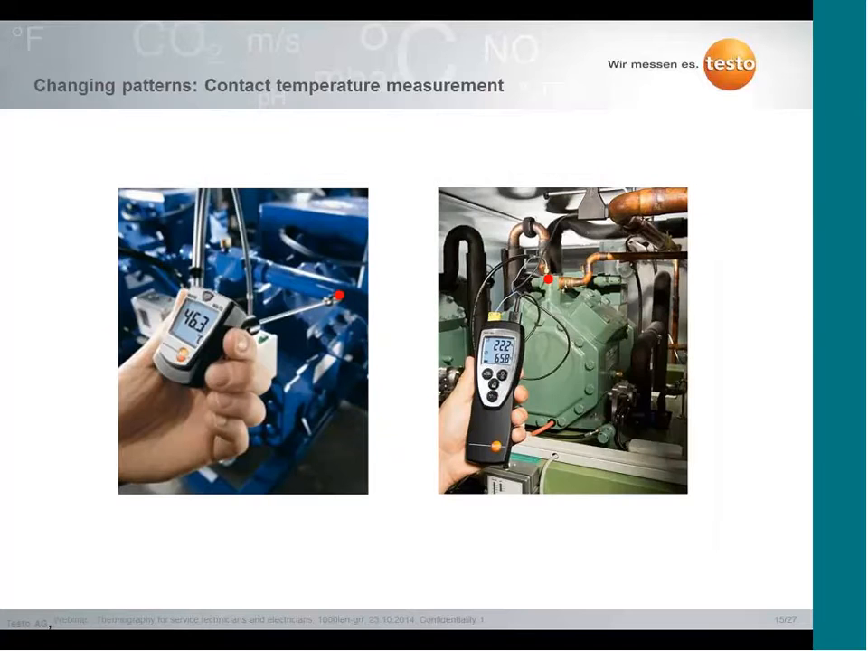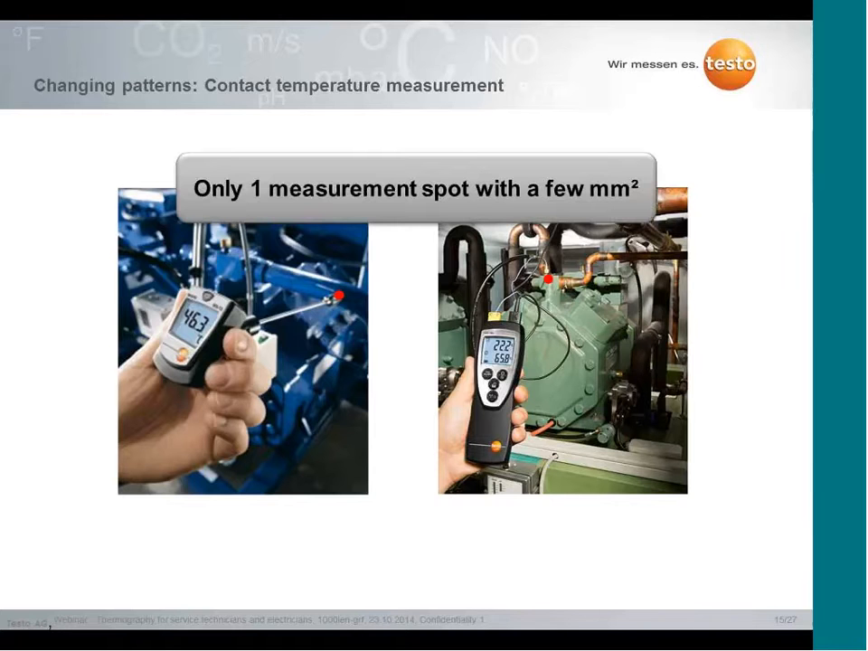So our second topic was changing patterns. Now we want to give you an example of what we mean with changing patterns. In the first example, maybe today you use a typical contact thermometer for measurement on the surface, but you have one problem. You have only one small spot with only a few square millimeters, and you need a lot of time to find a hotspot on the surface of a machine.